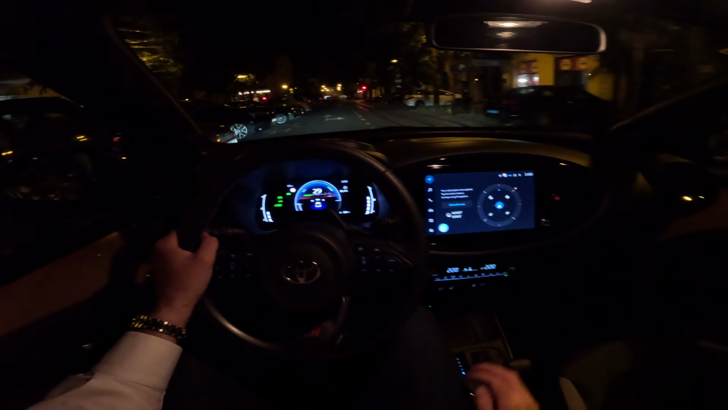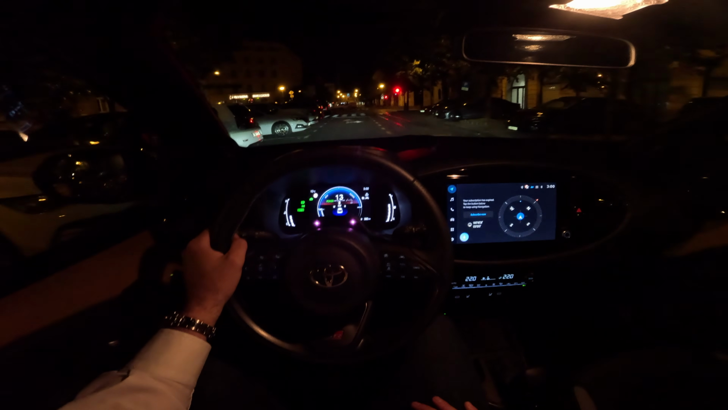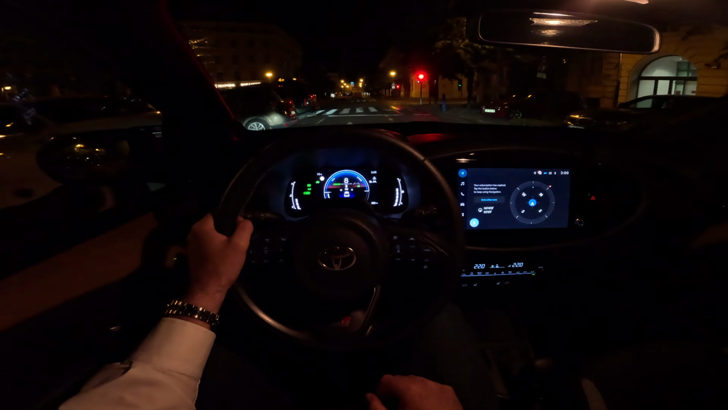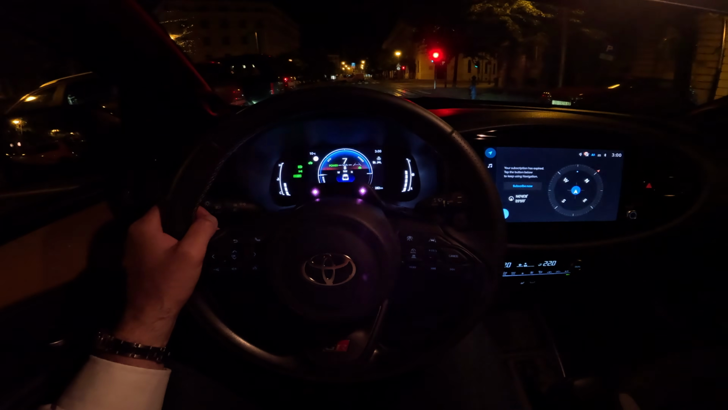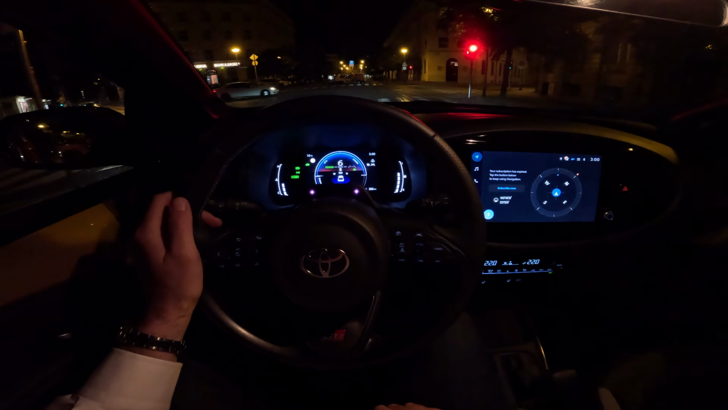There's also the B mode for maximum recuperation of energy. Let's see. Goes to around 7 kilometers per hour. 6.